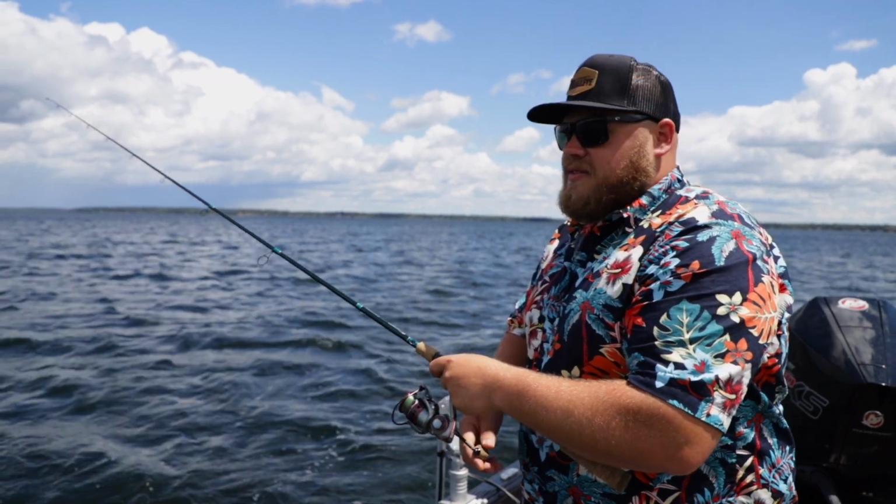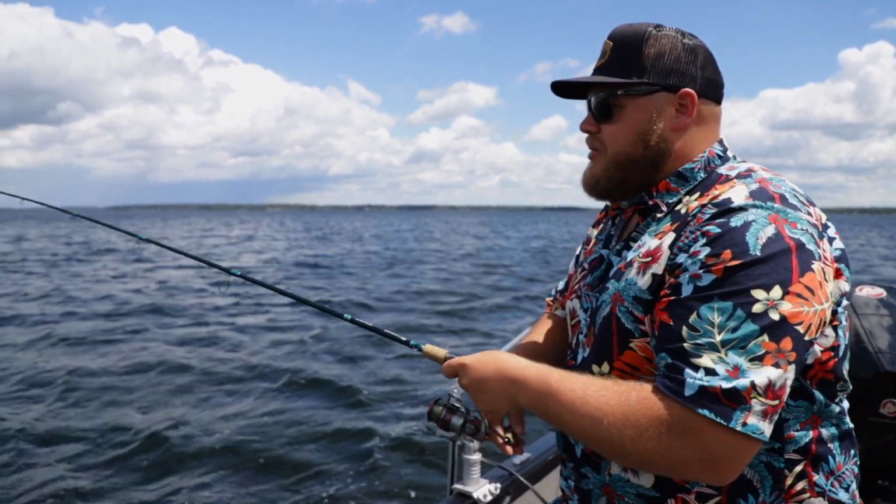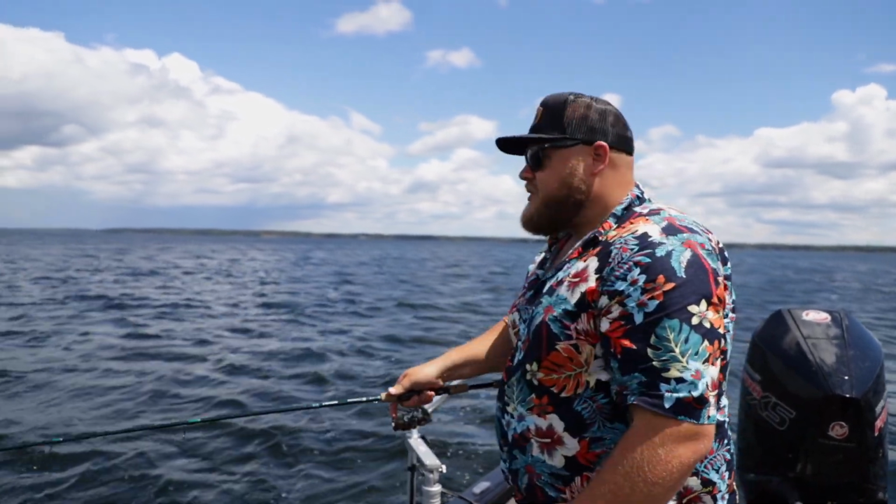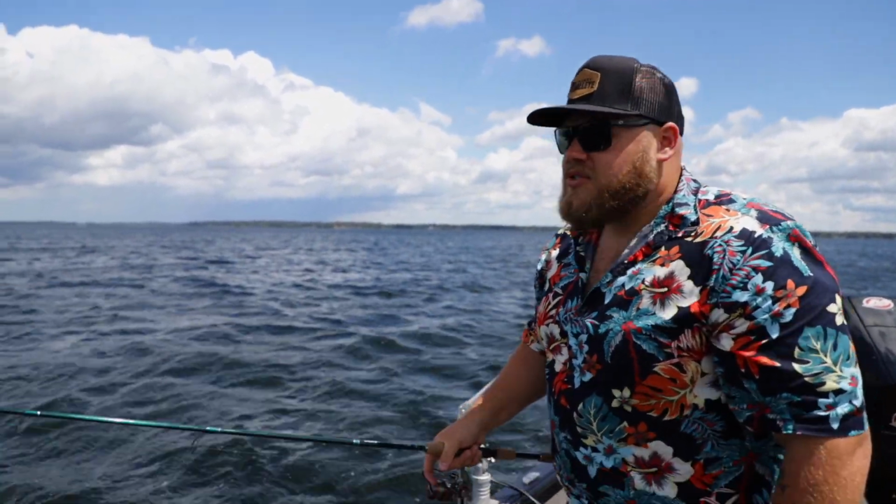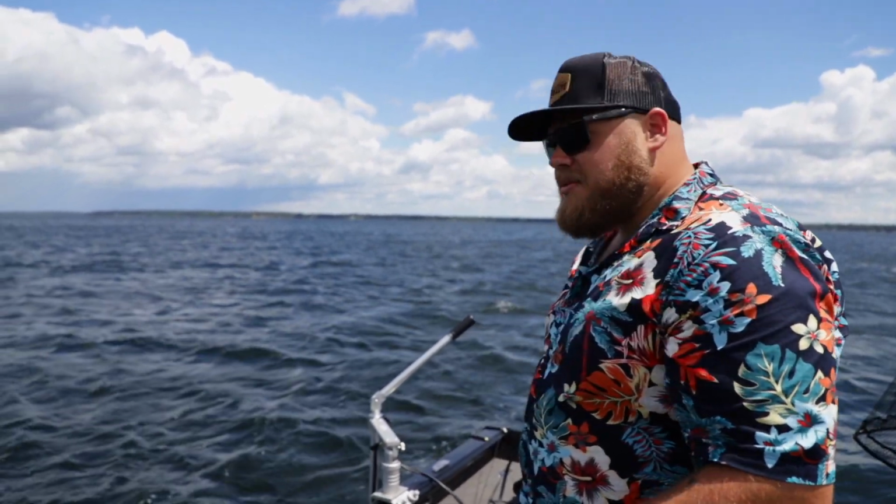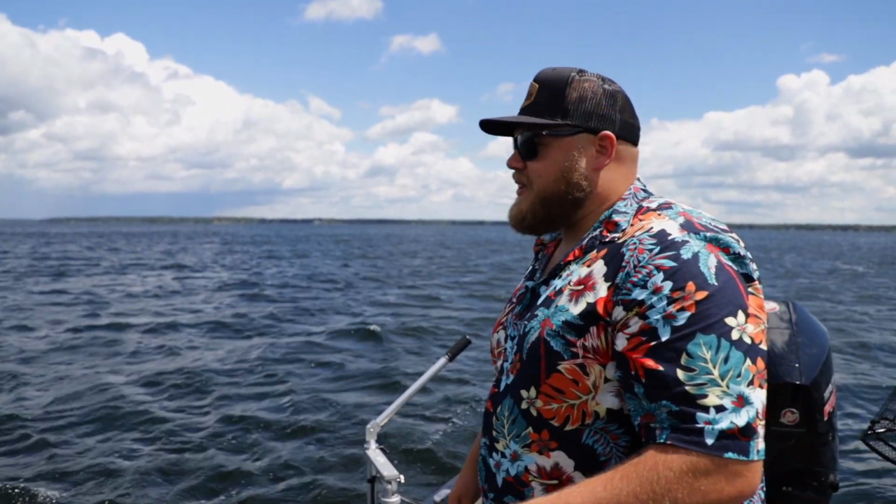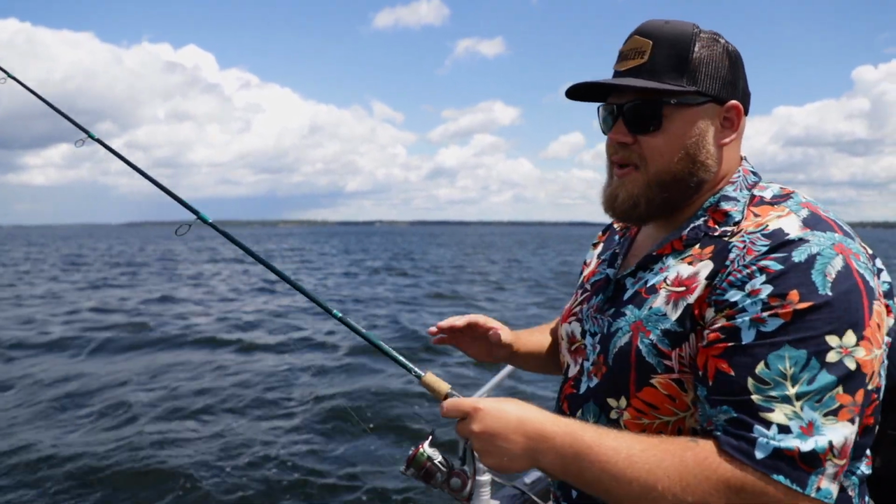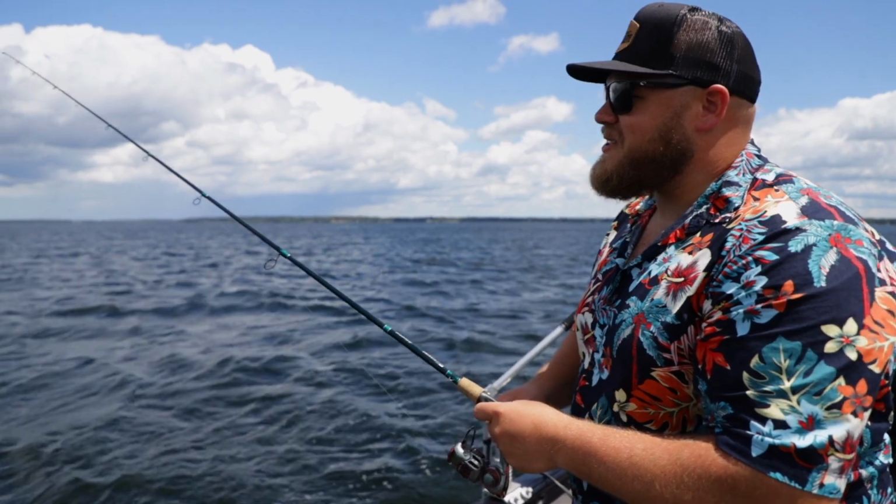We're just scanning this. It's kind of like a 15-foot deep hump, kind of middle of nowhere. There's no weeds on it. And side imaging lit up. There's a pod of, I don't know, maybe 20 walleyes working the top of this thing. And you saw on that live scope shot, they're literally chasing around bait fish and just sitting underneath them attacking it.